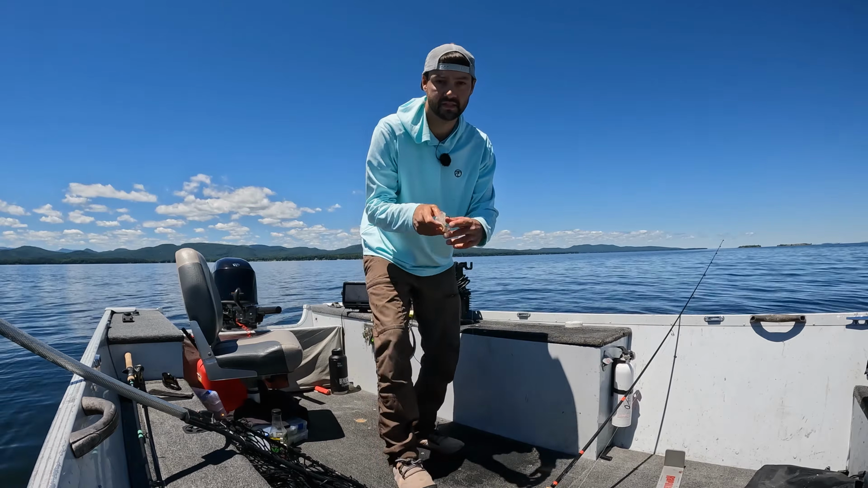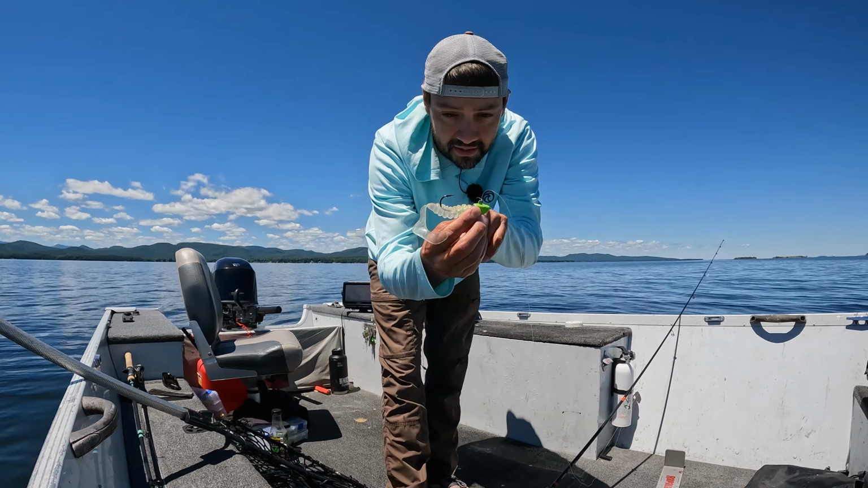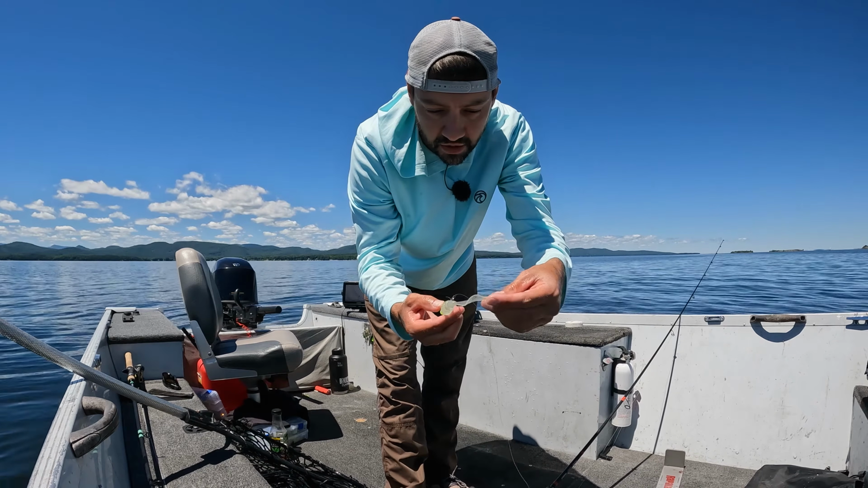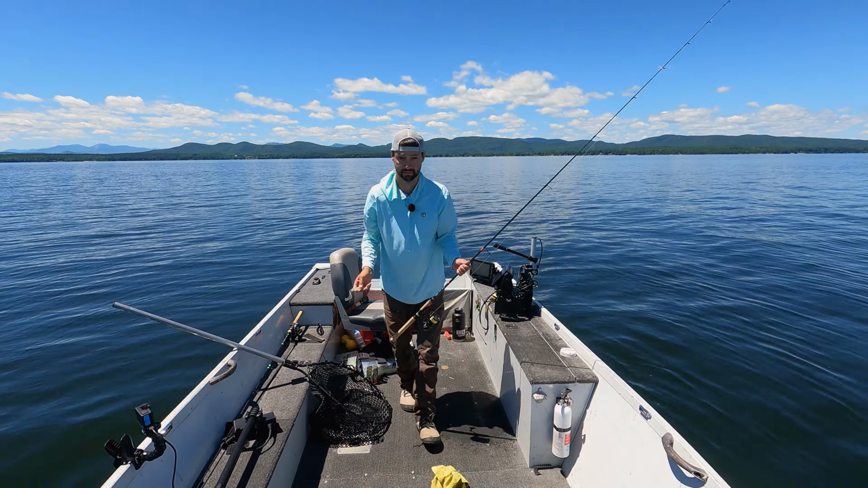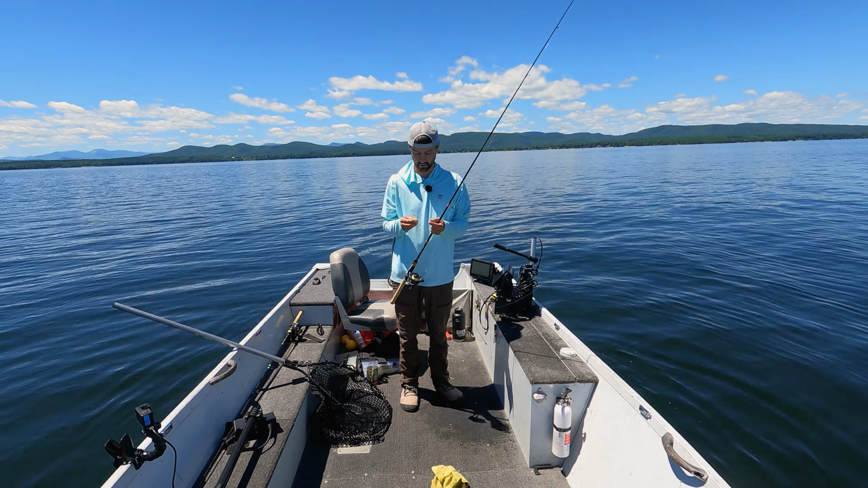And what we're using is the 1 ounce shad style hook. It's a 6/0 hook, heavy duty, and a 6-inch glow grub tail. So this is glow in the dark chartreuse. Hopefully you guys can see that. Someone just told me it glows for over 6 hours. It's still glowing in their basement after a day of fishing.